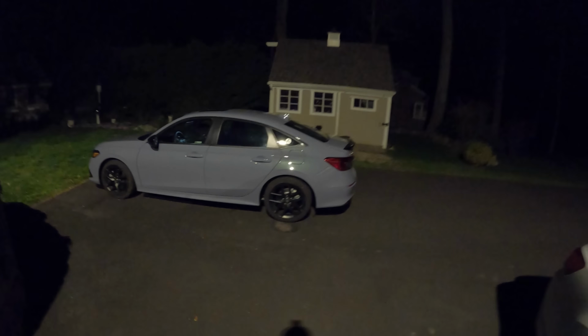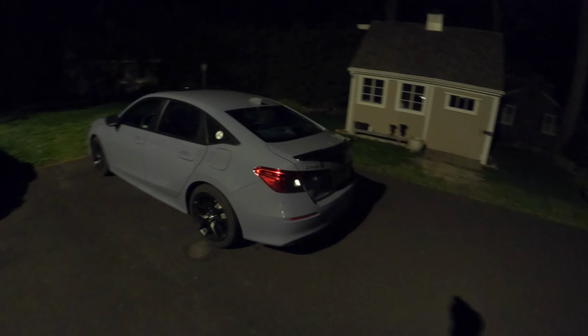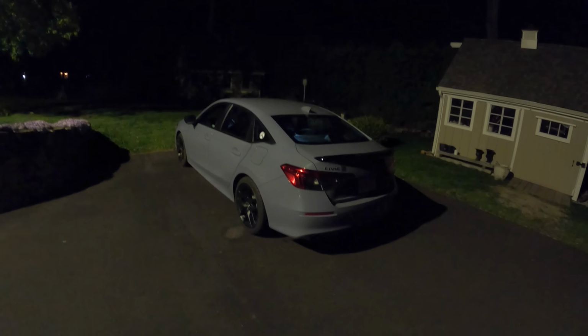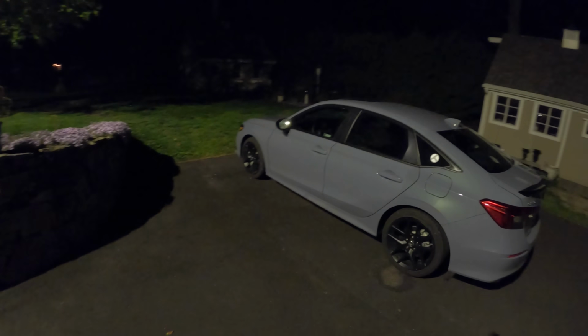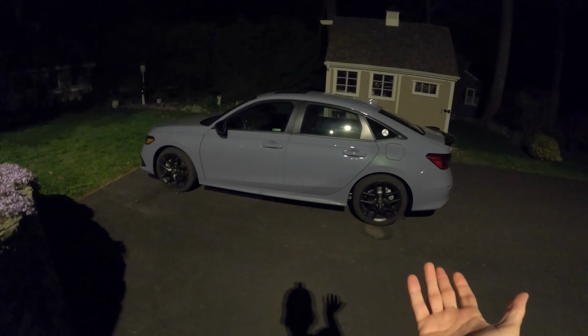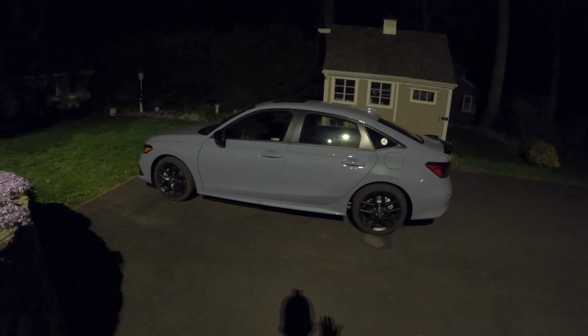So unfortunately, no codes were stored in the car. The blinking light is indicating that there's a misfire. I've had this happen in other cars. My 350Z, for example, did that when a coil pack died. So I'm going to posit that it was low on fuel and maybe just had a little bit of bad gas at the same time. And I haven't seen the situation recur. So we'll keep an eye on it and monitor it.